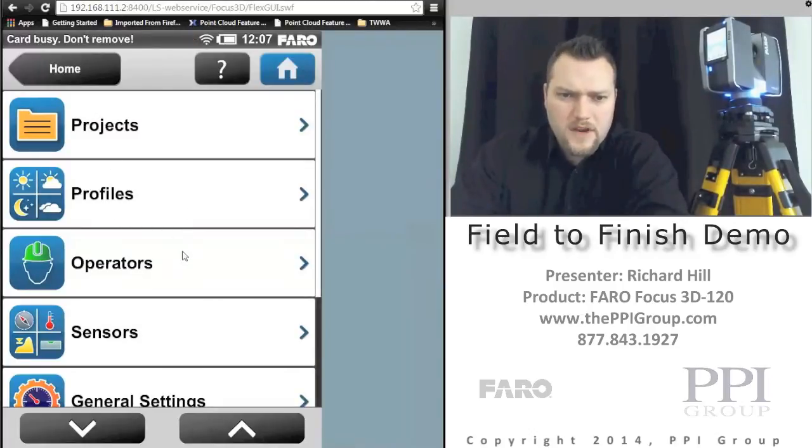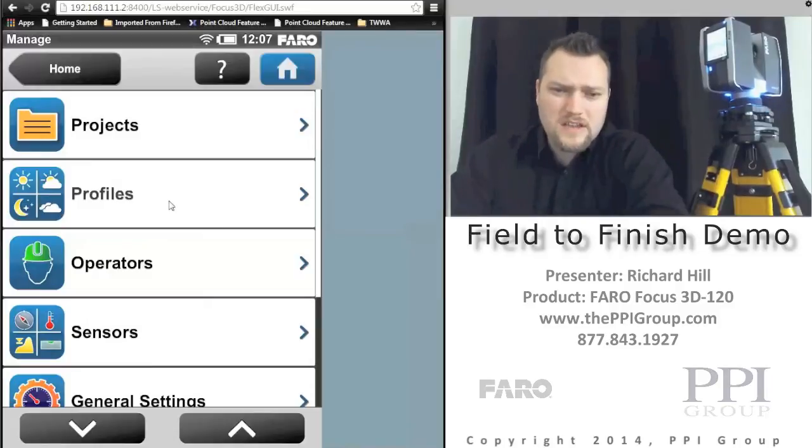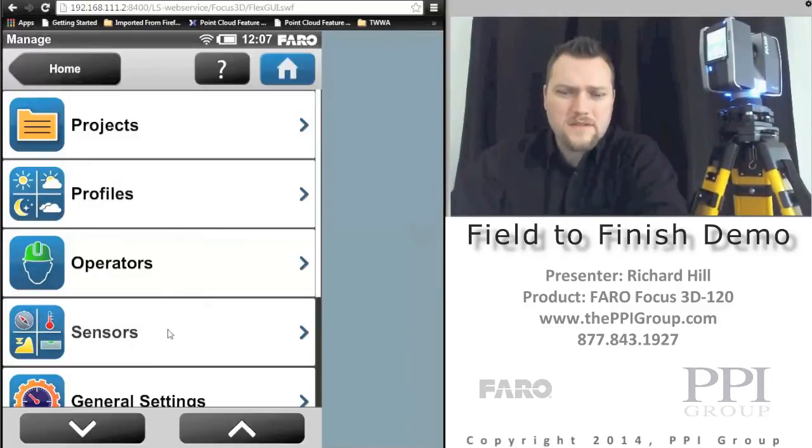So then I'll go back to Projects and back one menu, and you can change your operators or your profiles. Profiles is for scanning indoors, outdoors. You can just change your resolution and your quality and whether or not you want to take pictures, stuff like that. As far as sensors, you can turn those off and on.